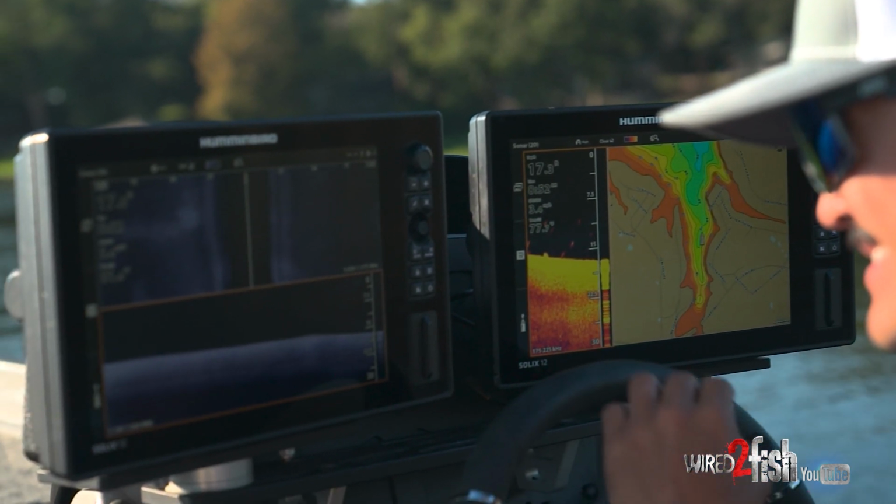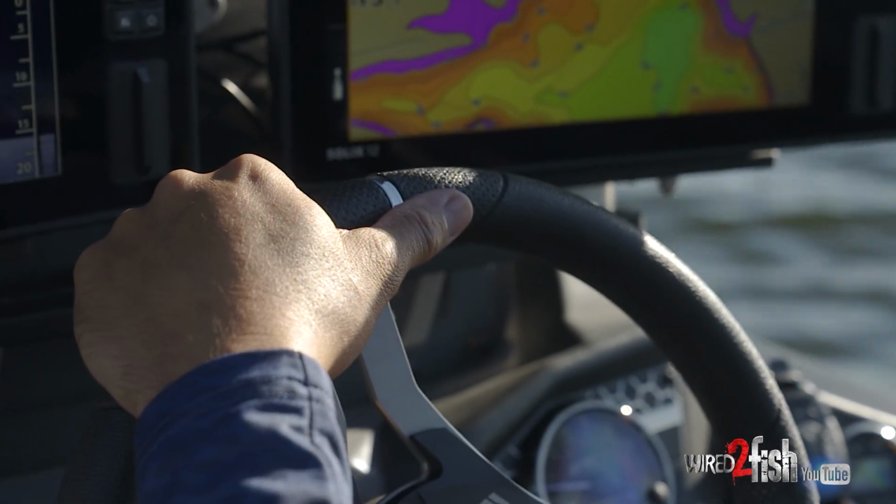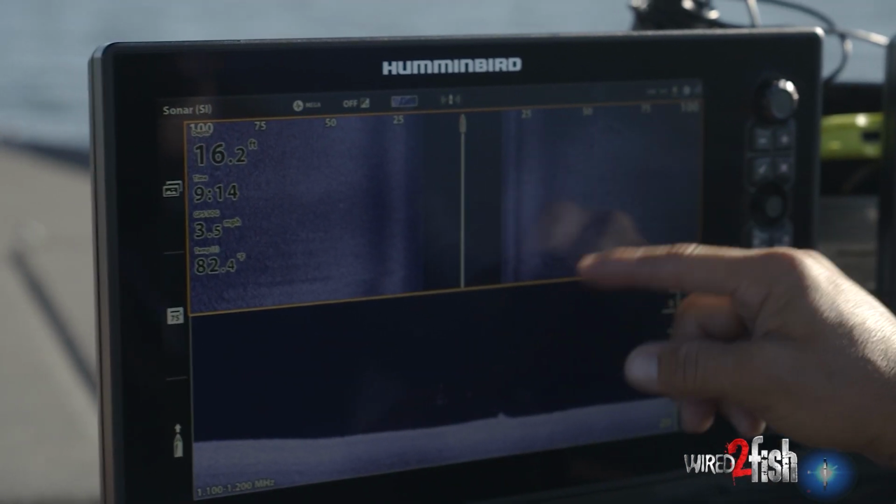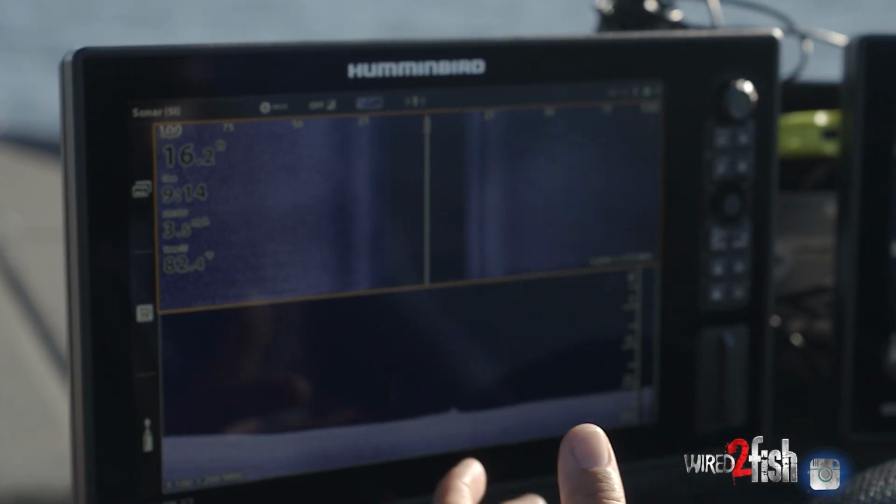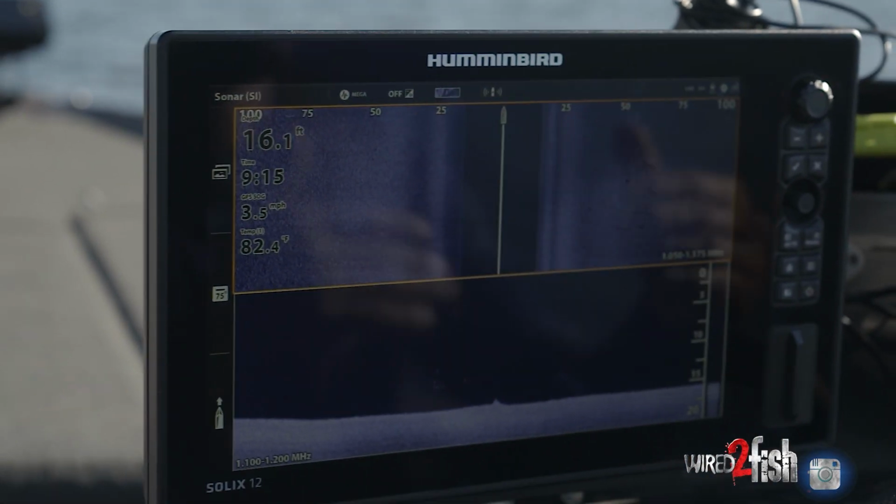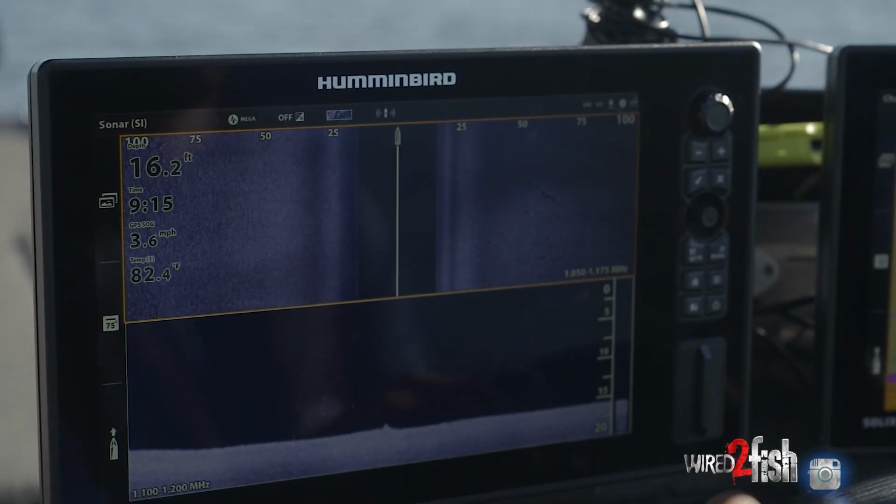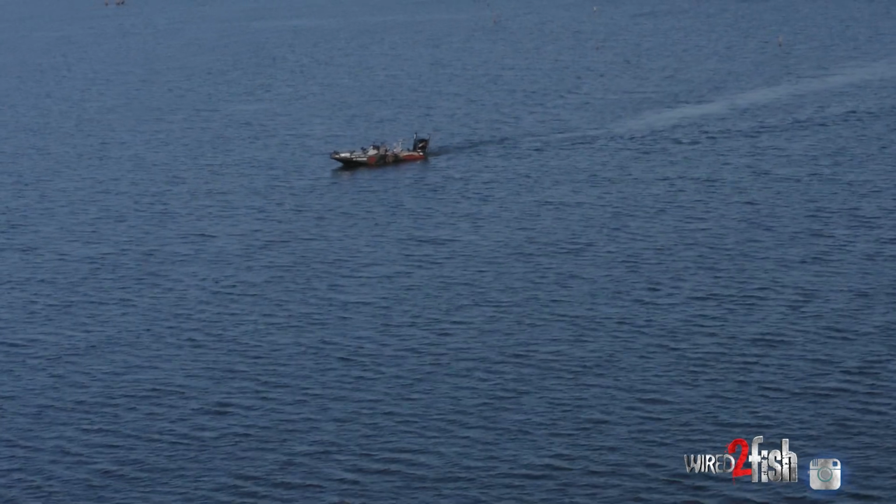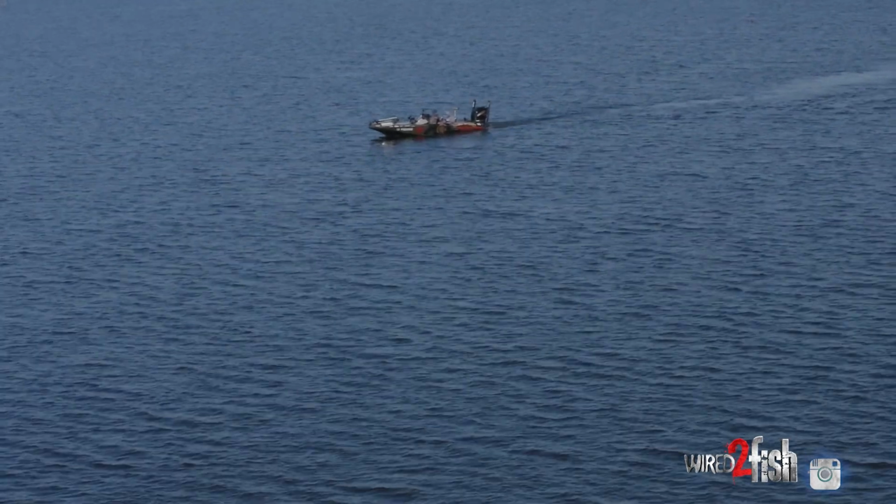I'm just idling these flats here, looking for grass lines. I did pick up a little school of fish on down imaging. I'm picking up a hard bottom, so that's one of the ingredients I'm looking for today. Again, I haven't been out here in a while, so I'm looking for all the different clues that'll help me have a successful day of fishing. So I actually might want to mark that.